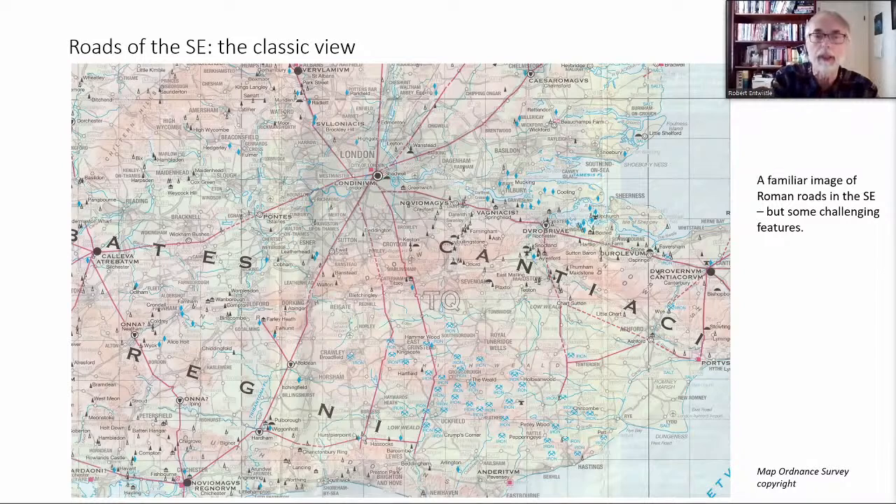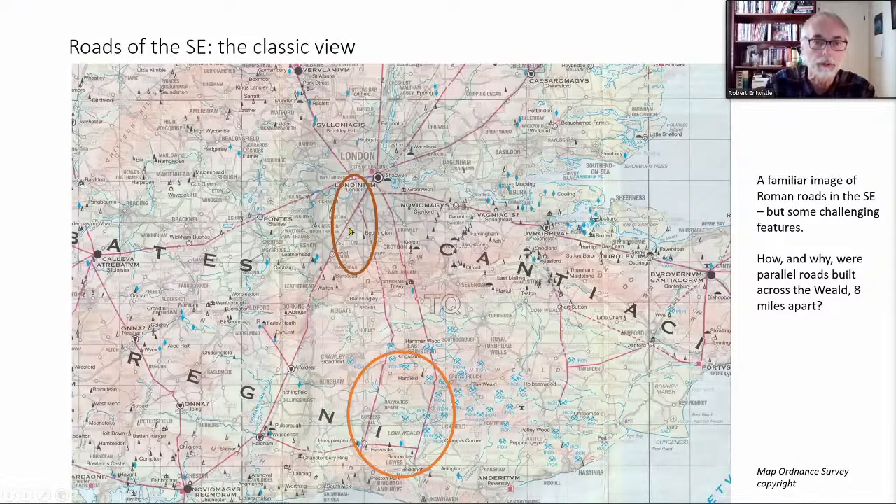Apart from what looks like a fairly random radiation of roads from London, there's not too much that jumps out as odd or striking, but I do want to draw your attention to two things. First, the odd and straight alignment here of Stane Street towards Chichester as it leaves London, first mentioned by Captain Grant, as far as I'm aware, in the 1920s. And secondly, these roads here, twin roads seemingly, crossing the Weald, southeast of London. And those two roads should be considered really both odd and striking.